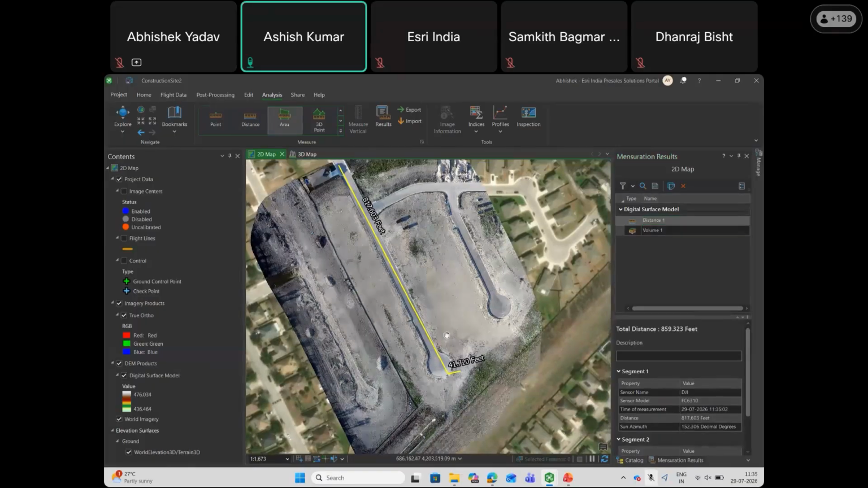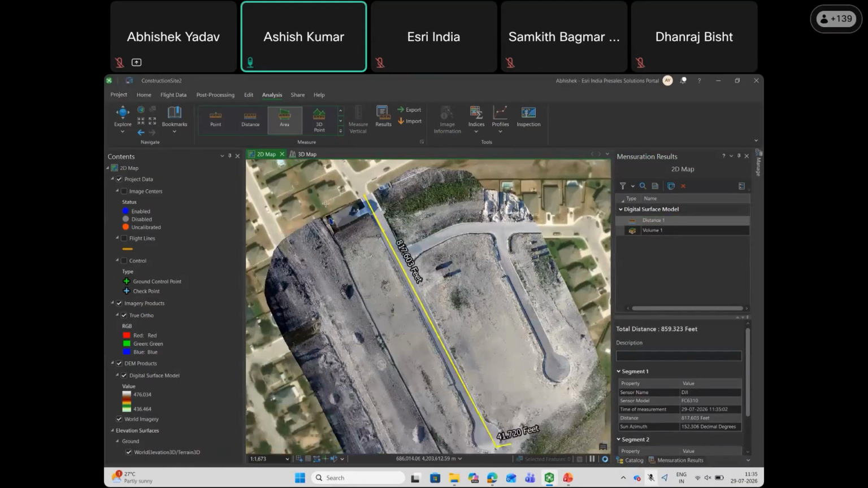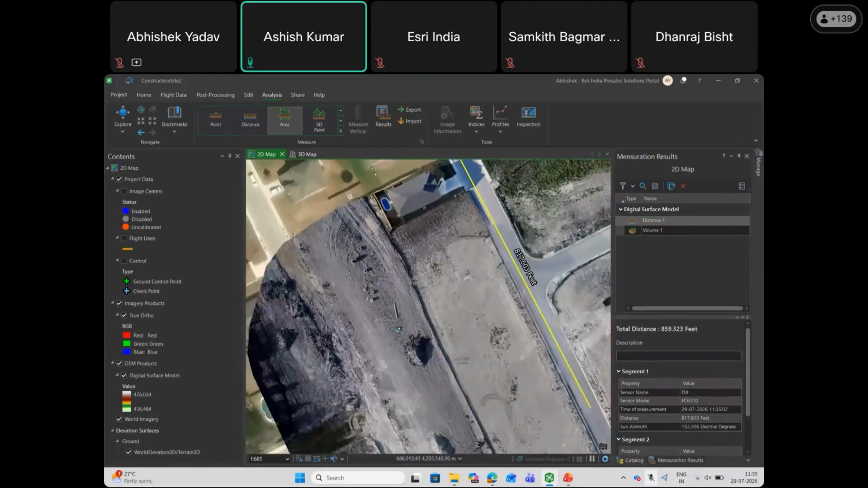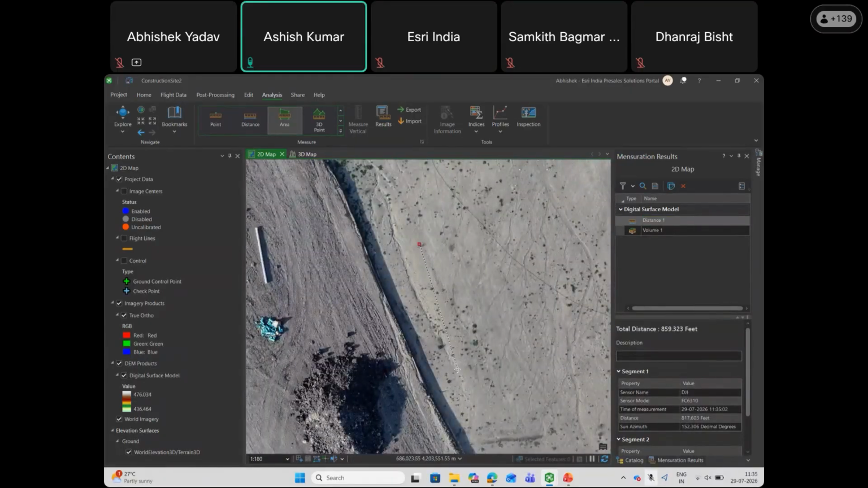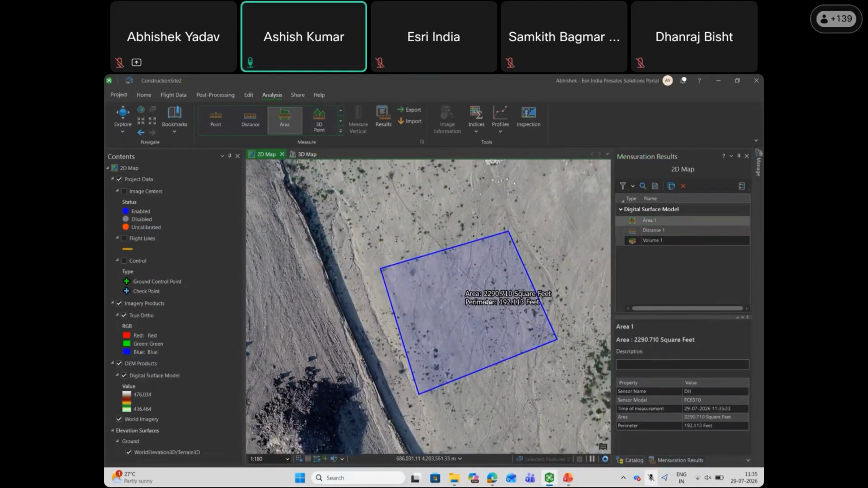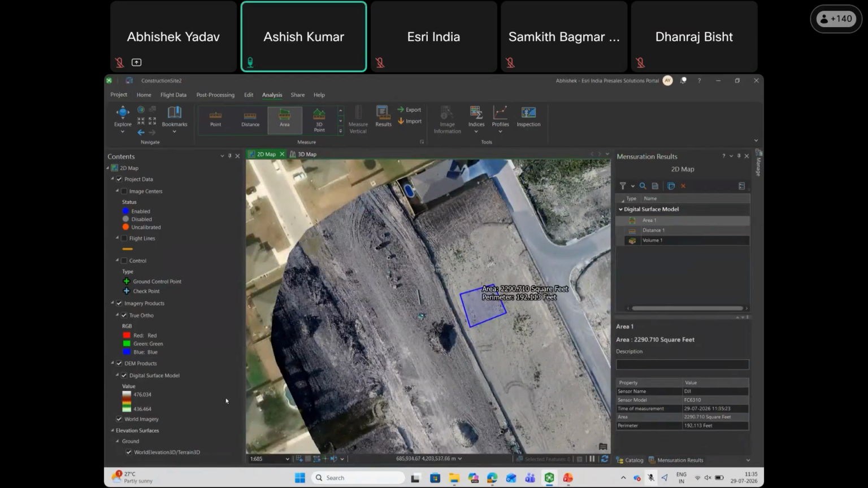Suppose you want to measure some area over your image, you can click certain buttons, and you get to see an area calculated at the push of a button, which says this project is 2,290 square feet.